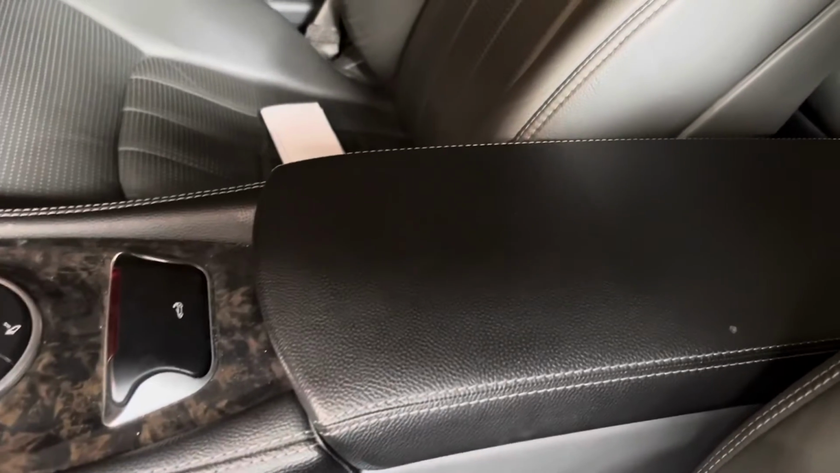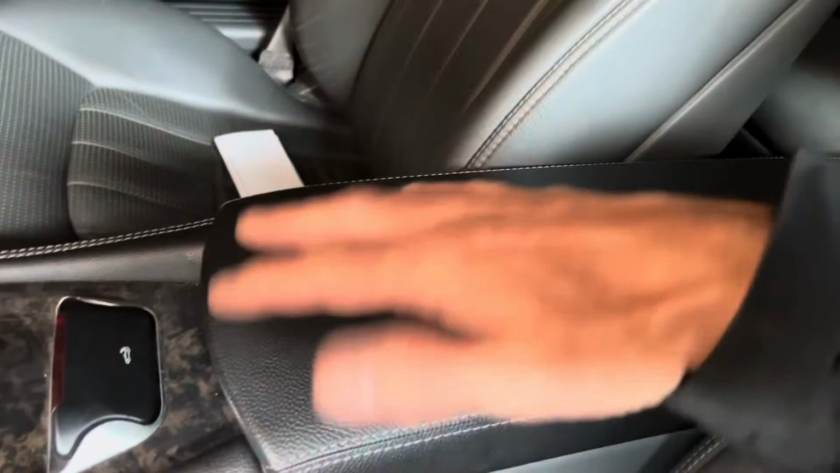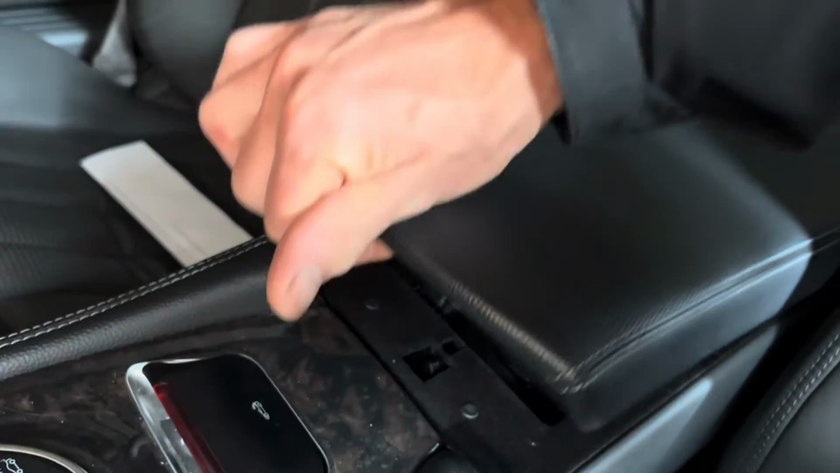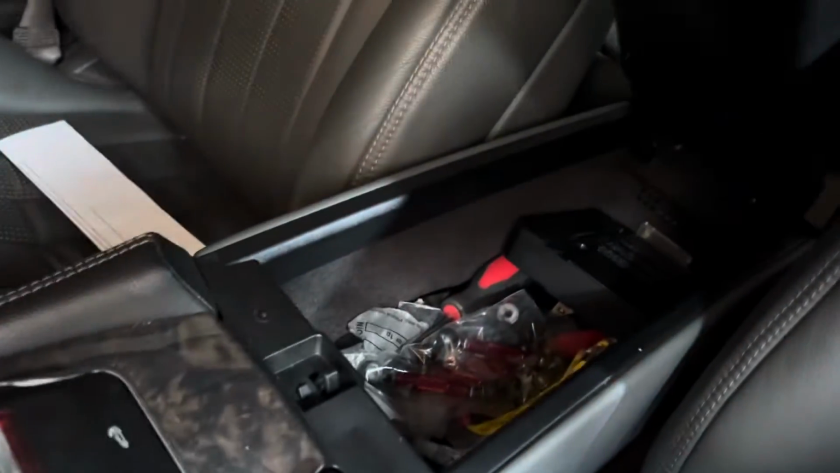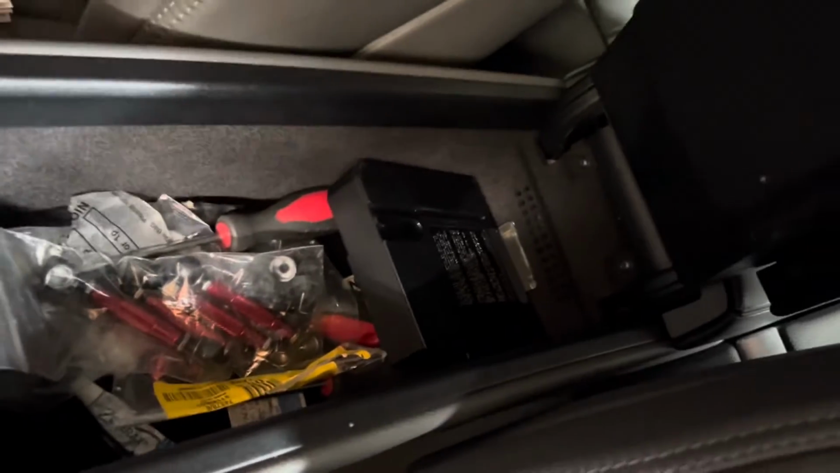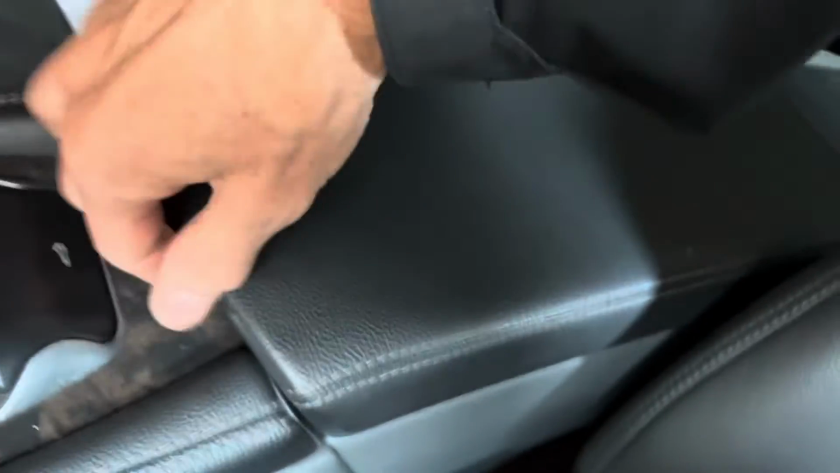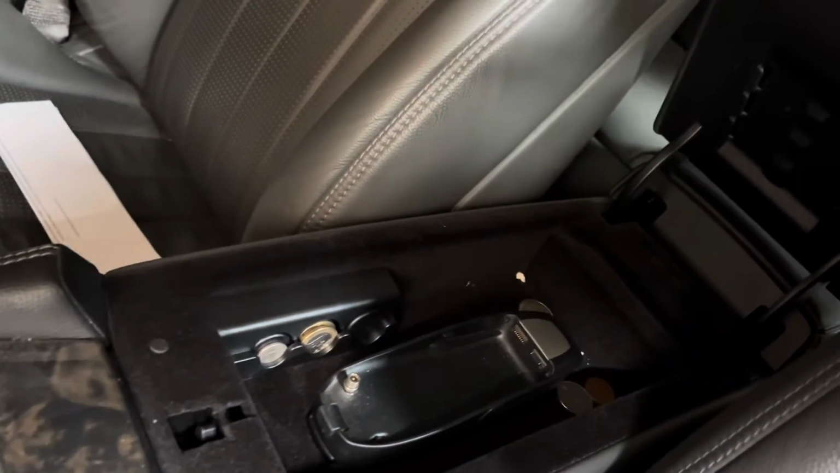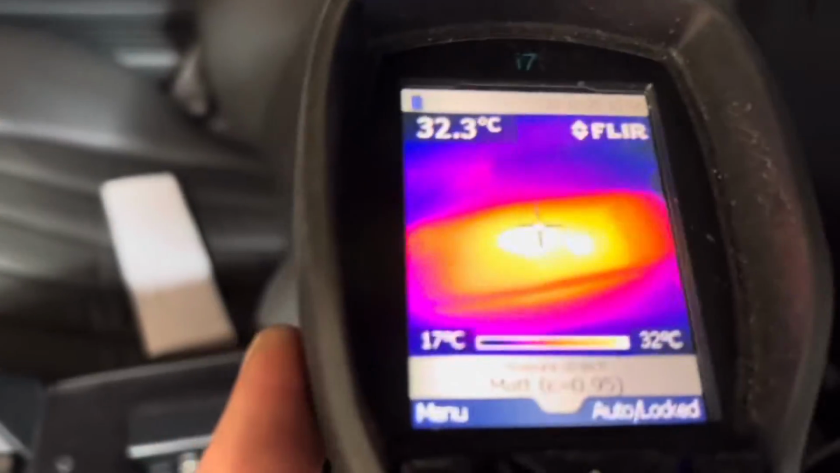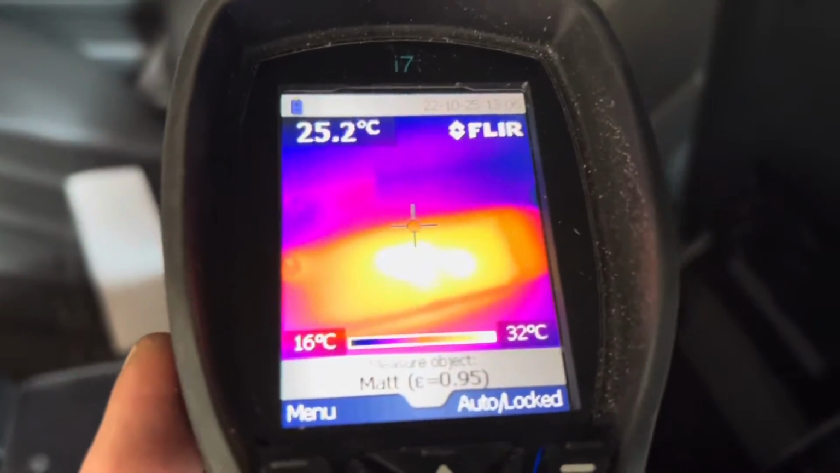My first thought was the lights that come on when you open these, but that in actual fact is not the problem. On these central consoles they have two catches. They have the top catch and then they have a lower catch. On the lower catch, when you open it, that's where we store some of our screwdrivers, and on the top catch, when you open it, is the cradle for the phone, the Nokia phone, which this car used to have. And just watch what happens when I shine this thermal camera at that cradle.